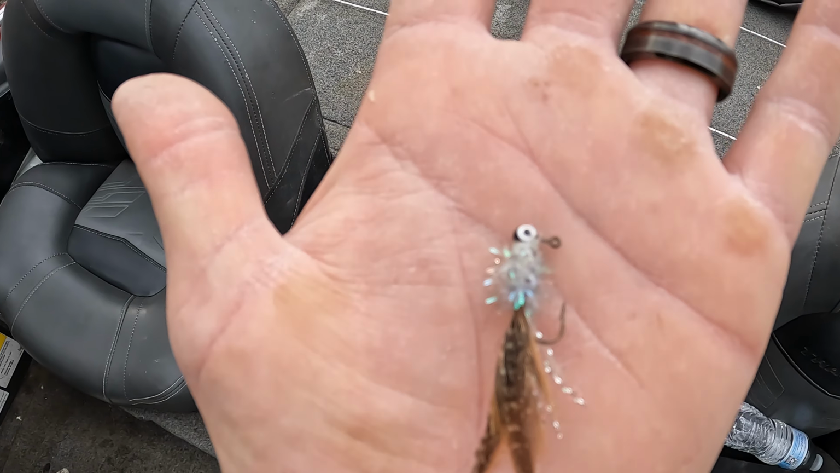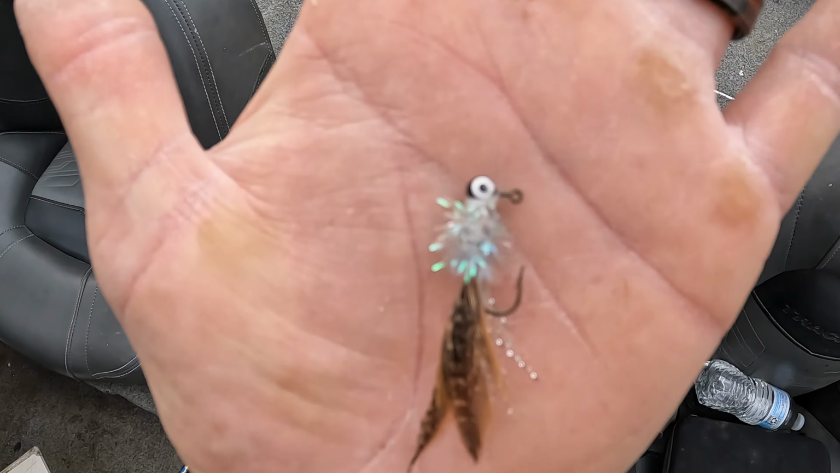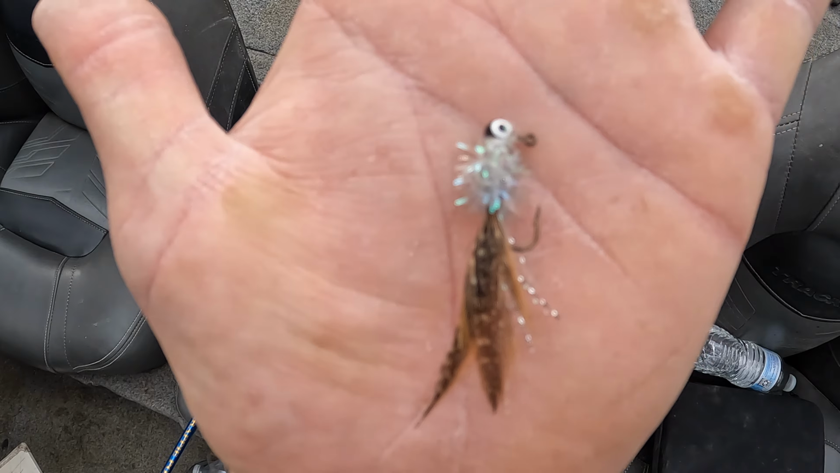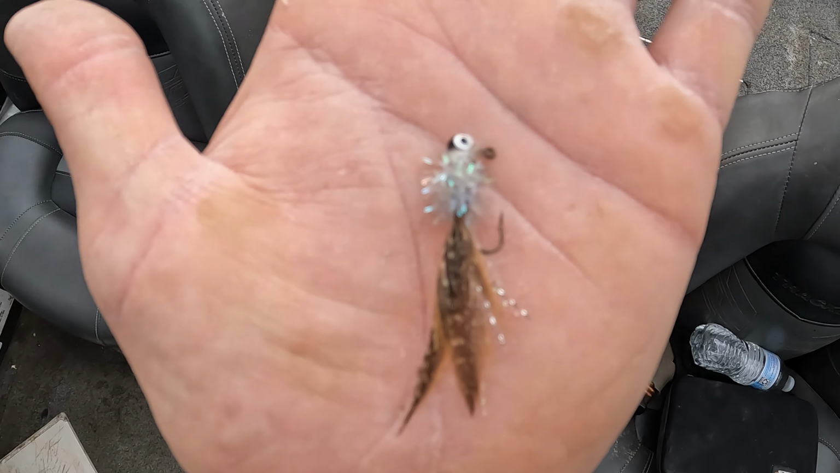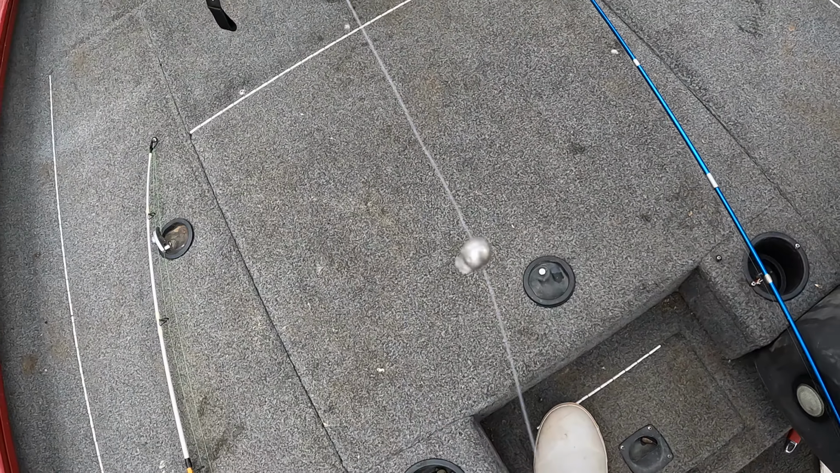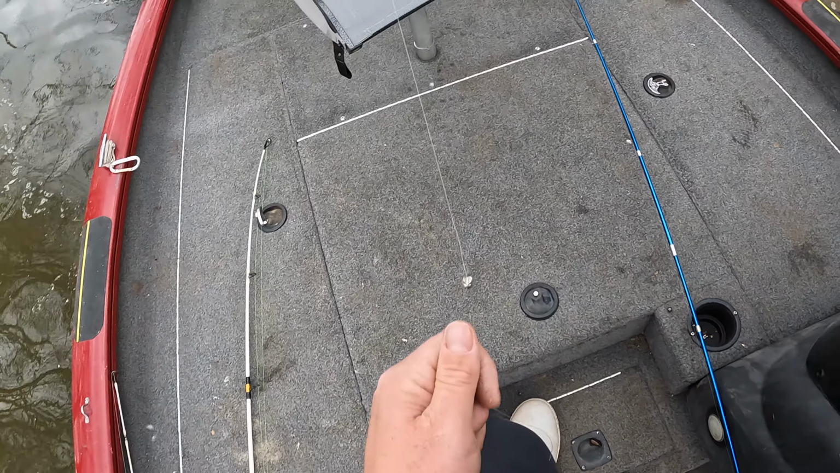Okay, we're gonna start with this little hand tied jig today. It's a blackhead with the cream or white colored chenille body, and then we got the gadwall feathers on the tail. So I'm gonna try this out. I'm gonna tie it on. I got it probably about a foot above a little size 3 split shot.